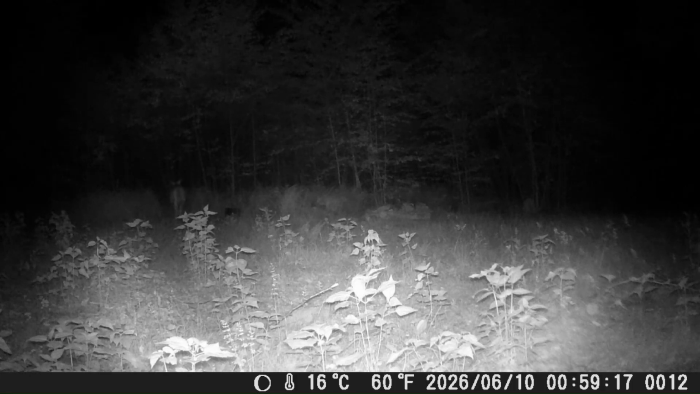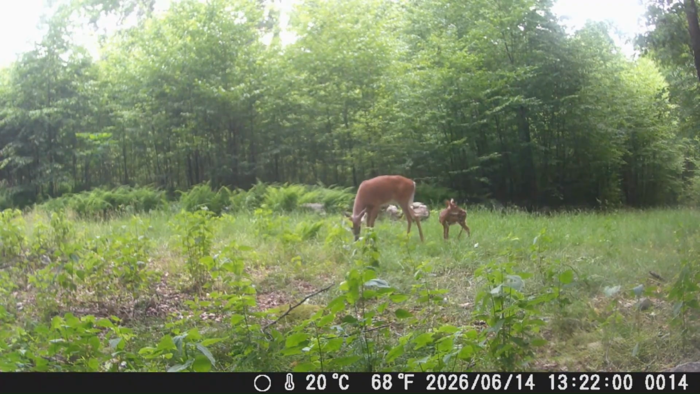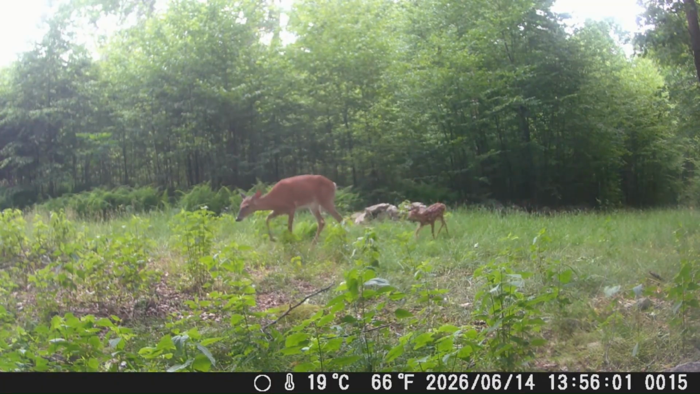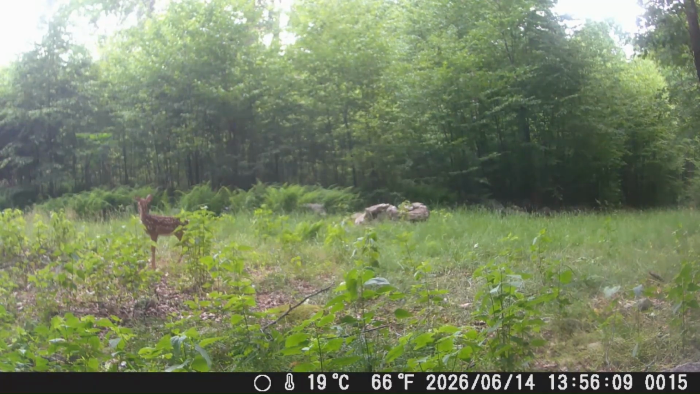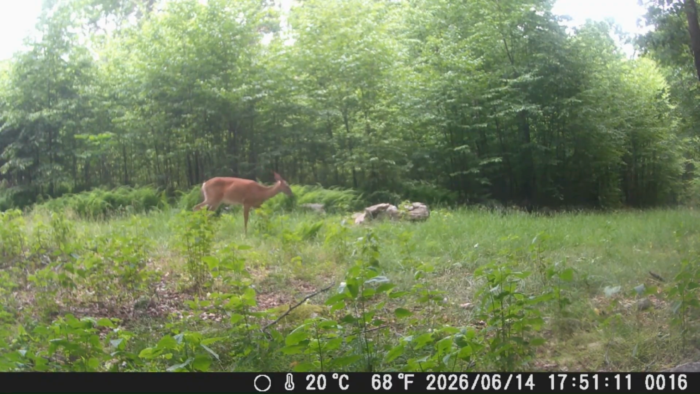I've been working on weed eating along the roadsides, getting the road cleaned out up on the mountain this week, and mom and the little one in here. And I have weed eated part of the opening around the cabin where I need to get more of it weed eated, and mom and the little one again here. I think this is one of the second round of fawns, because this fawn isn't very big. I don't know if that's the same doe in here or not, feeding by herself.